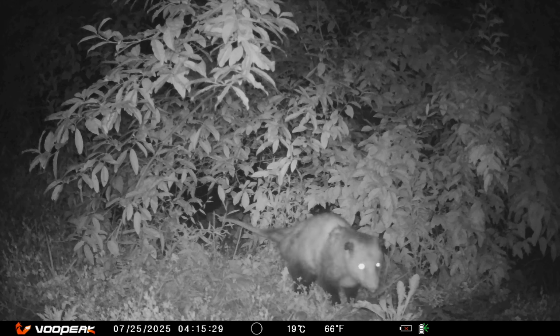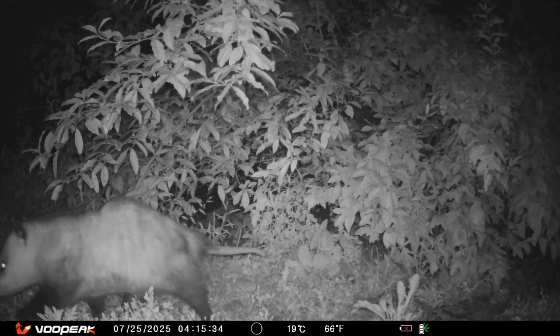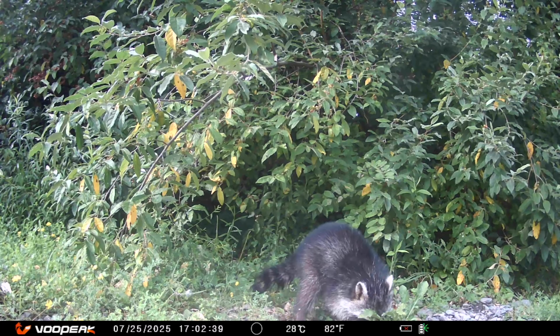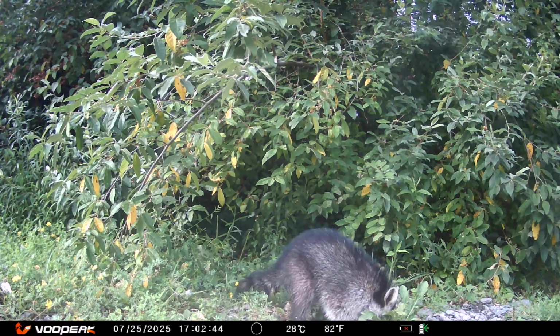Now, which way's out? I see the possum. The possum's out checking on something to eat. I don't think it's having any luck, so it's moving on. The little raccoon is a little clumsy, but determined. Its mind is set on a task, but I'm a little worried it's by itself.